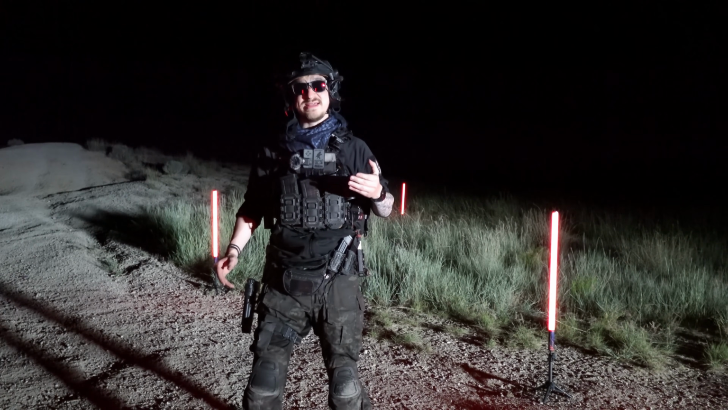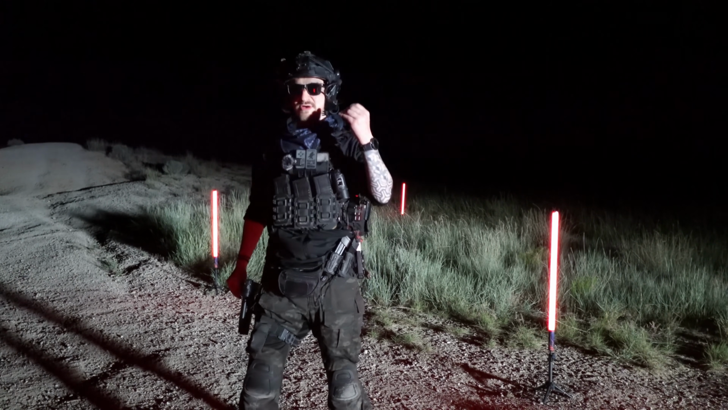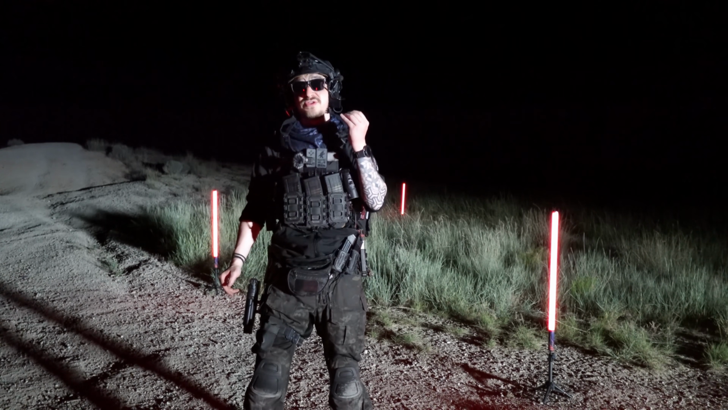It also has a compass built in, so when you're turning your head back and forth, you've got that built in. I thought that was a really, really cool feature, and you can also zoom and record with it. Recording is really awesome because if you're at an airsoft game or you're doing some hiking and you want to take that footage, all you got to do is hit that record button.